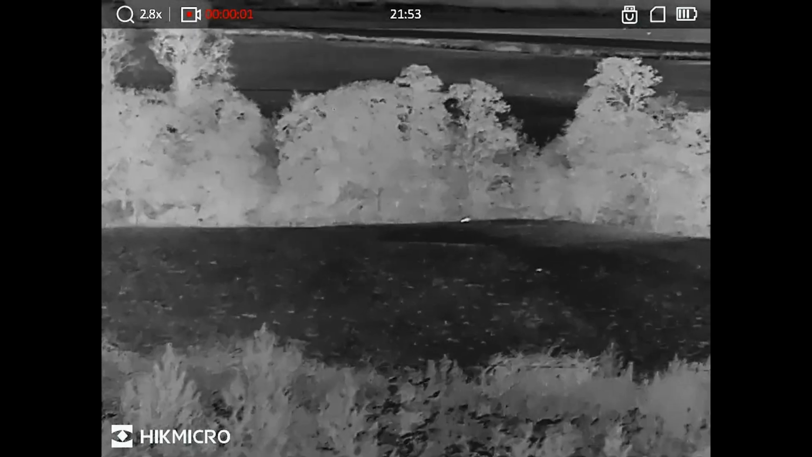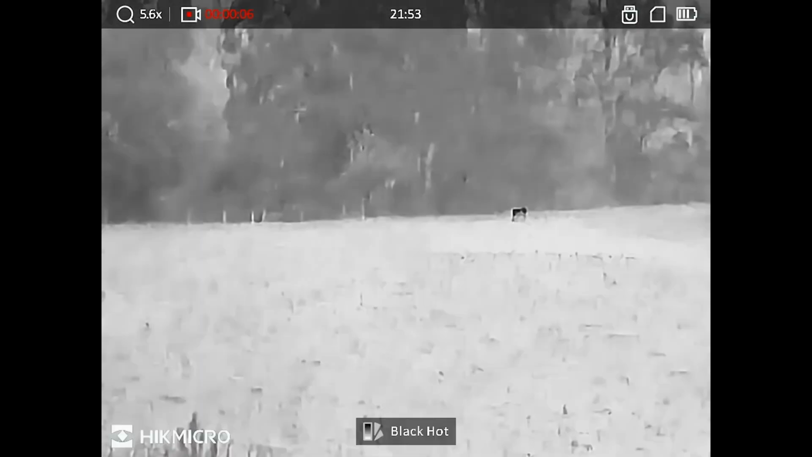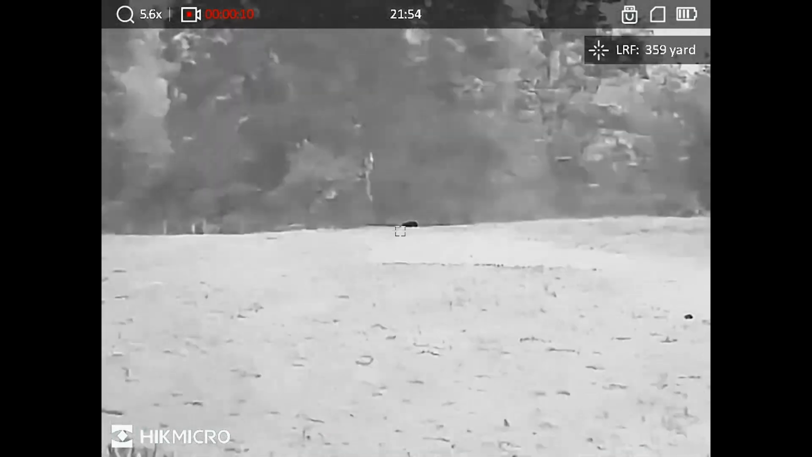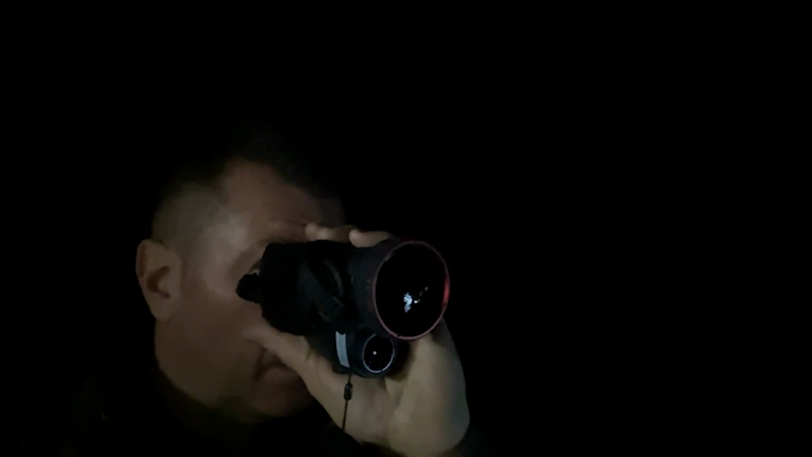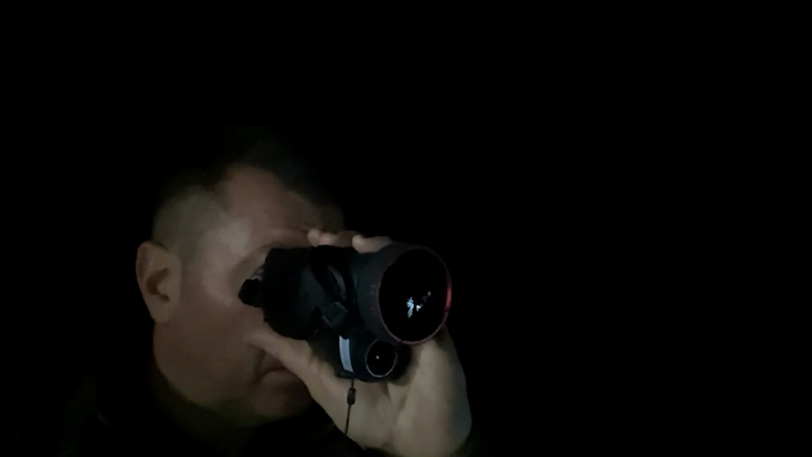So we've now reached Charlie time. You can see in the laser rangefinder I pick up this fox coming onto our ground right on the far boundary at 358 yards. So I made my way down to try and intercept it. Got a fox just coming in over the boundary at 300 yards. Make my way down and see if I can intercept it.